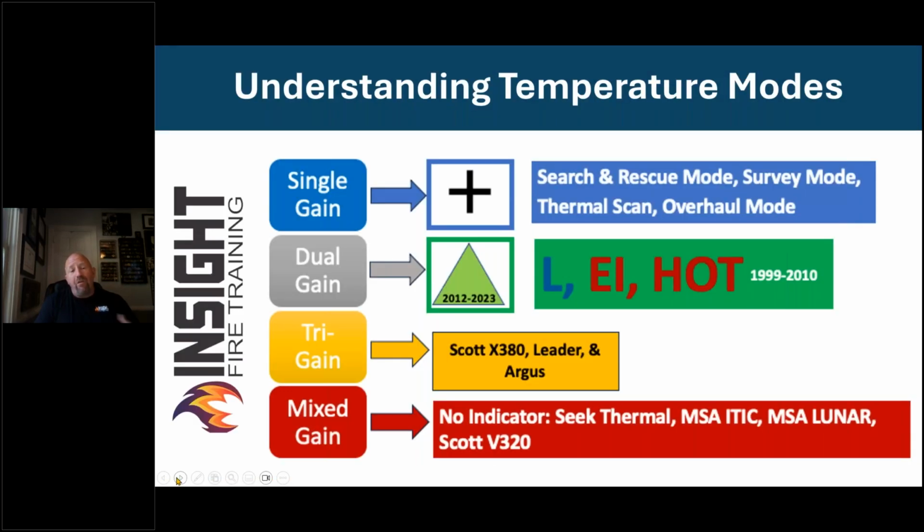And when you talk about how the camera sees heat, it sees it like the human eye does. The eye goes from dilated to constricted based on light, and your camera changes modes or temperature modes based on heat. There are many cameras on the market, so we gave you 4 ways that they all work. There's single gain modes, which is usually special application modes designed for low temperature, such as search and rescue mode in FLIR, survey mode in SEEK, thermal scan in Draeger, size up mode in Argus, or overhaul mode in Argus.